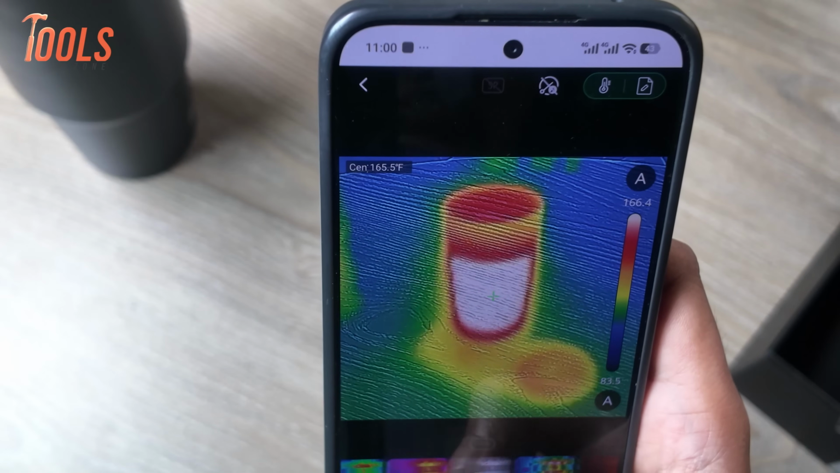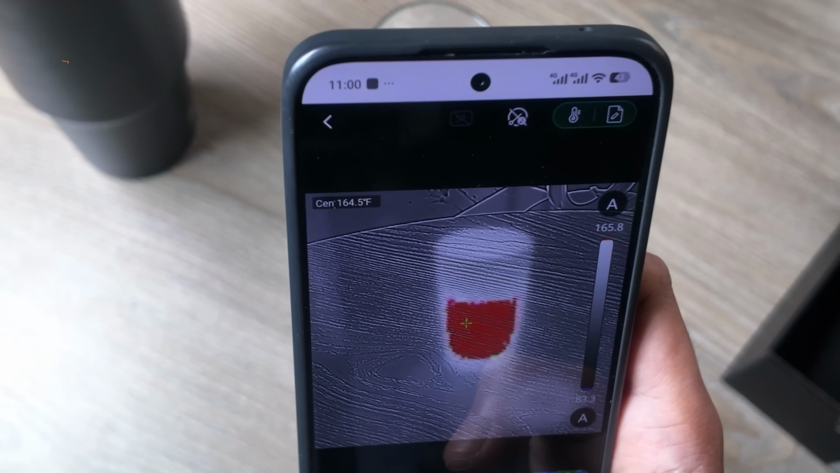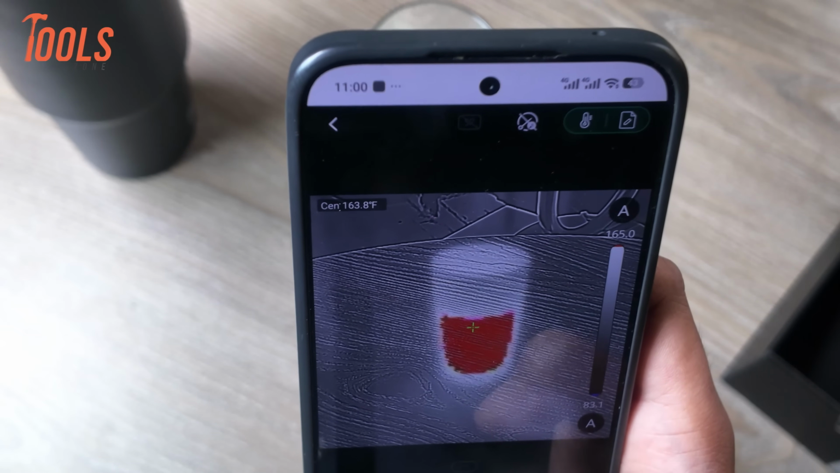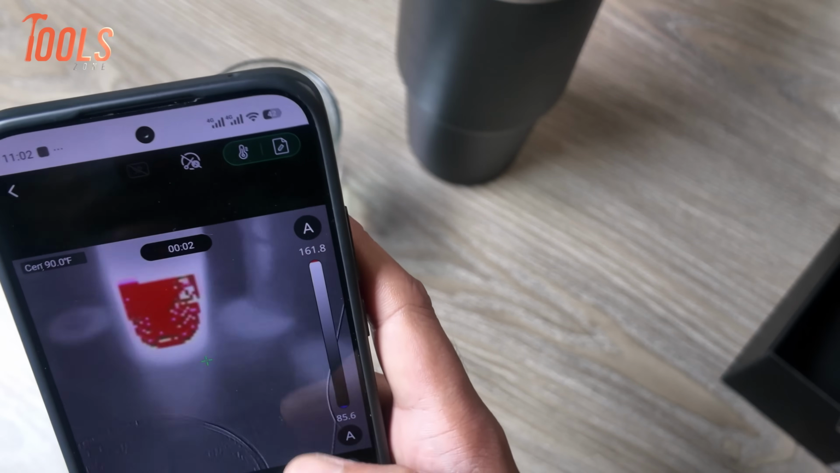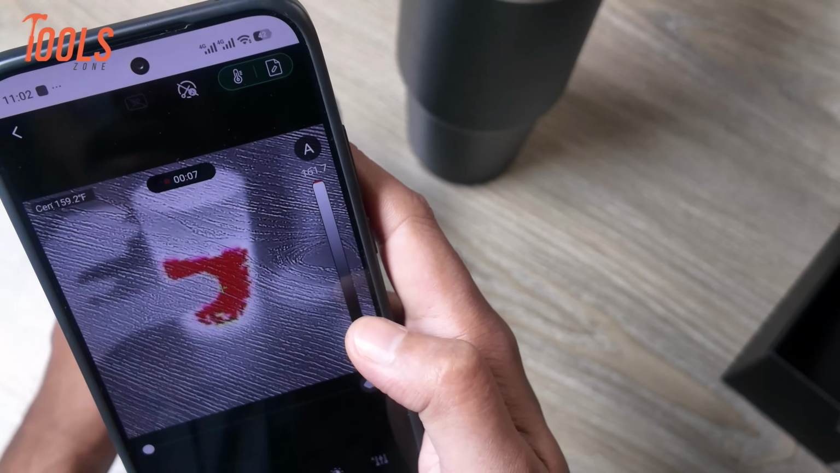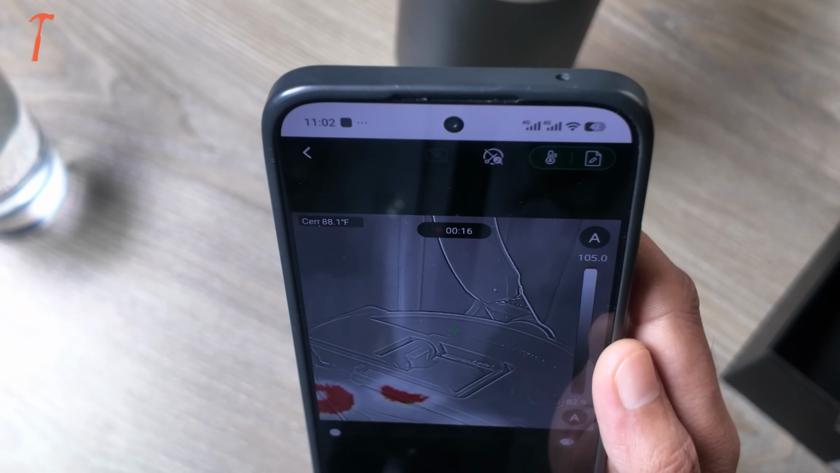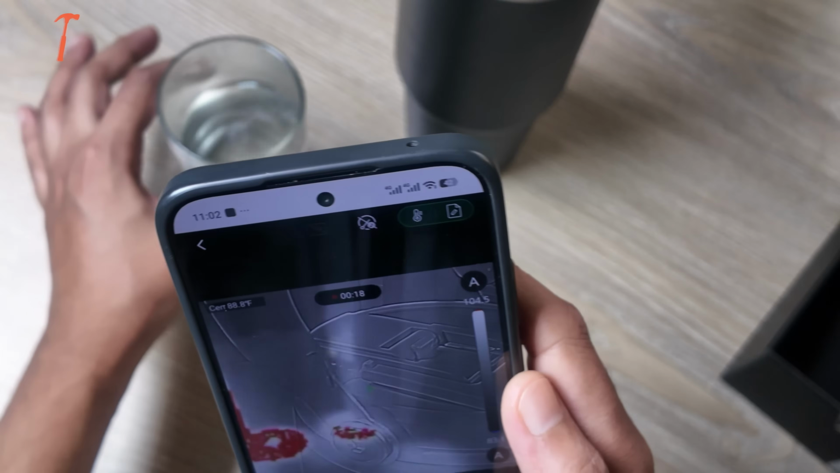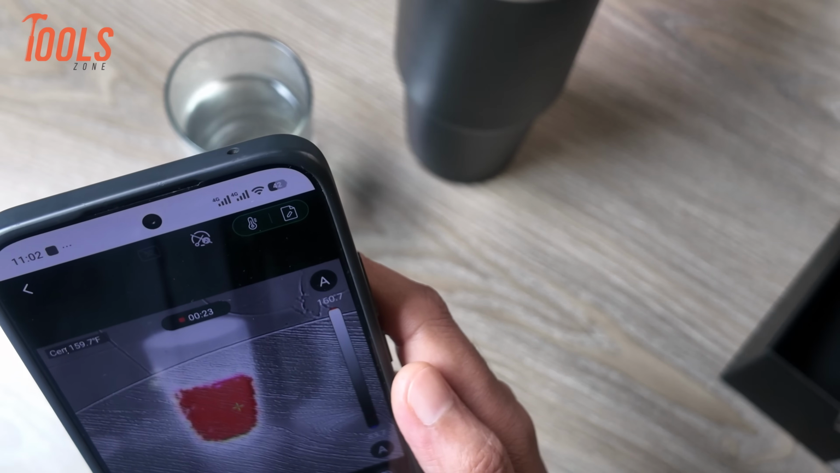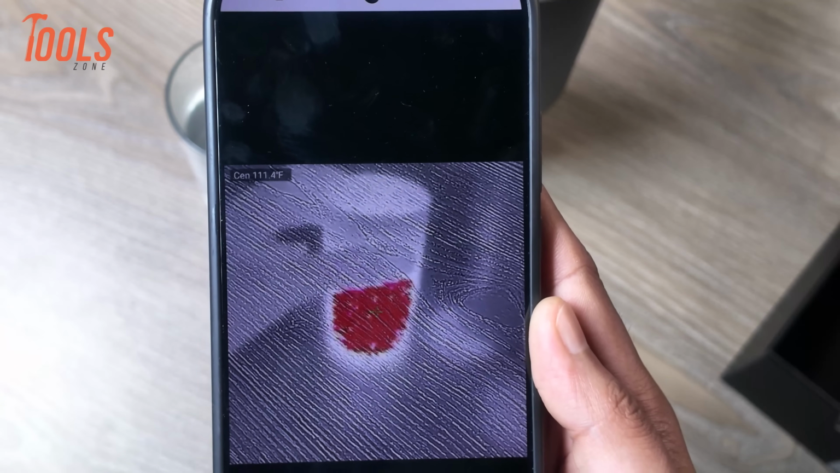We can also switch to the ice fire color palette. It makes it much easier to see just how hot the water is. It provides a very nice visual representation. Now let's record a video. The recording has started. If we check the surface temperature here, it's around 85 degrees Fahrenheit. If we point it at the bottle, it shows around 80.8 degrees Fahrenheit. As soon as we check the object's temperature, the readings update instantly. We'll now stop recording. The video has been saved successfully and we can view it from the gallery.